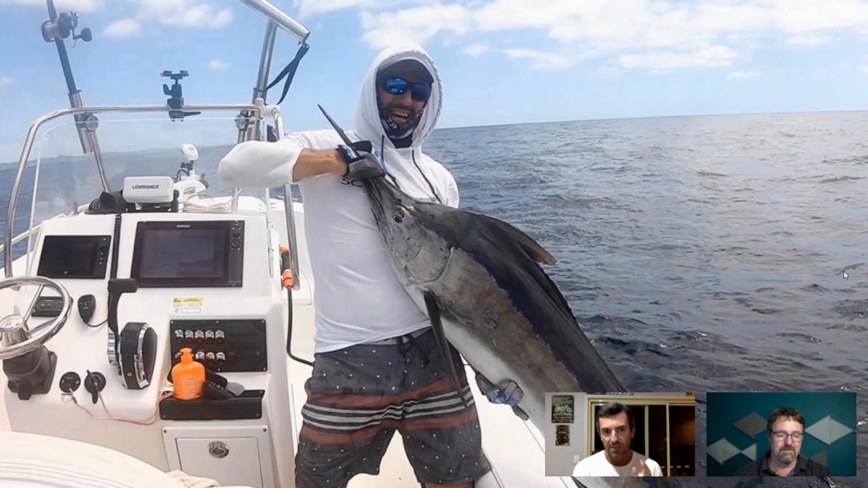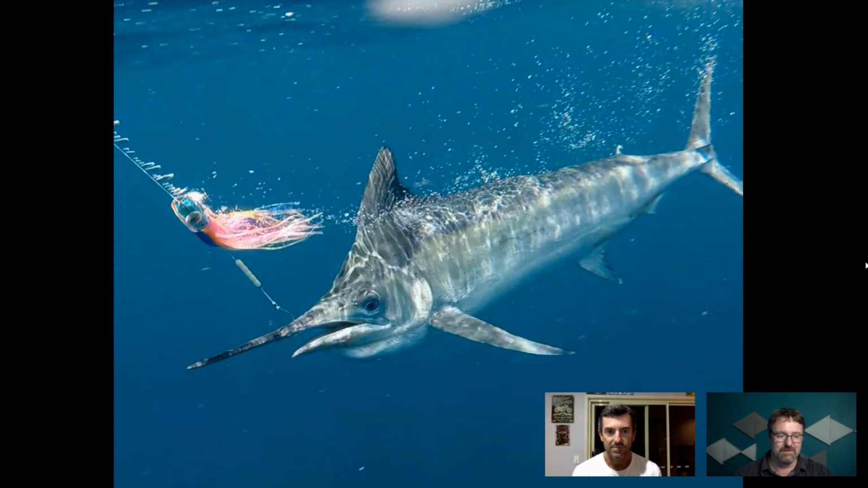Sure enough, I got away from the other boats, put a livey down, and literally within a few minutes I had a fish. Yep. You can see my sounder in the background in that screenshot, and you can see a big clump of red on the bottom, and that's a big bait school. Okay, cool. Let's move on.